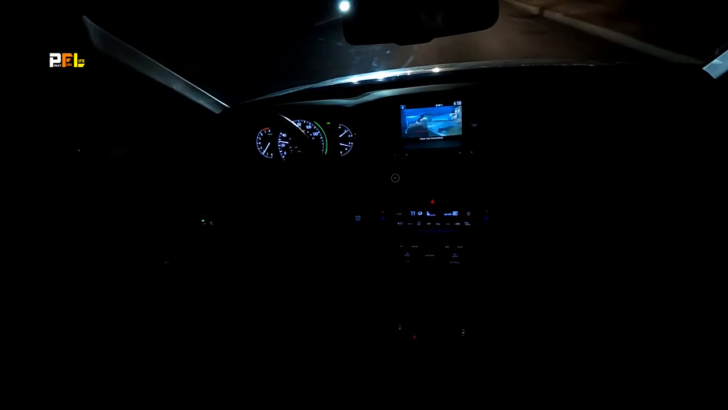Okay, now you go. I wish we could have got here during the day. Should have made it. You cannot see that. So bright. Oh my god, that's the bike crossing.